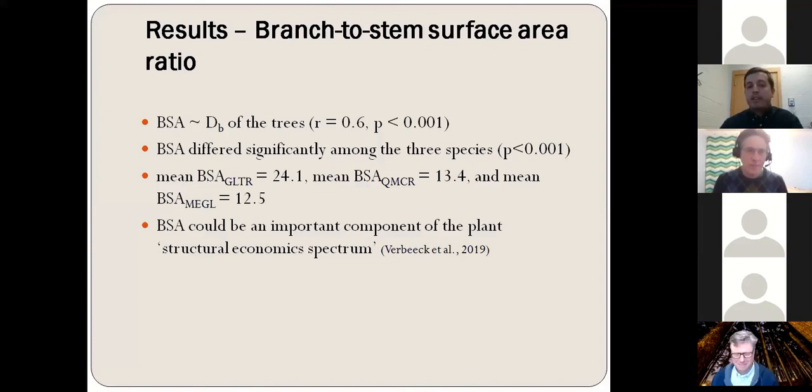Therefore, since this ratio can differentiate between the different species, we also suggest that it could be an important component of the plant structural economic spectrum that explains the structural variation of different species across a range for optimizing light capture, carbon balance, and mechanical stability.